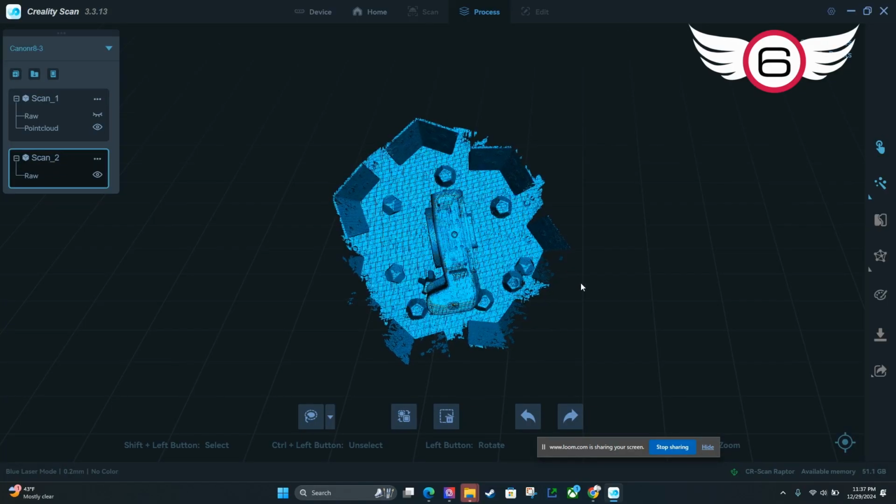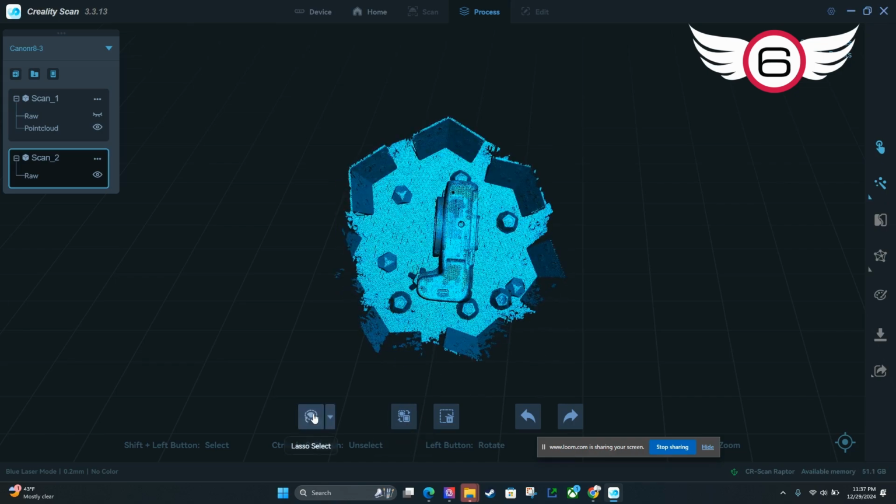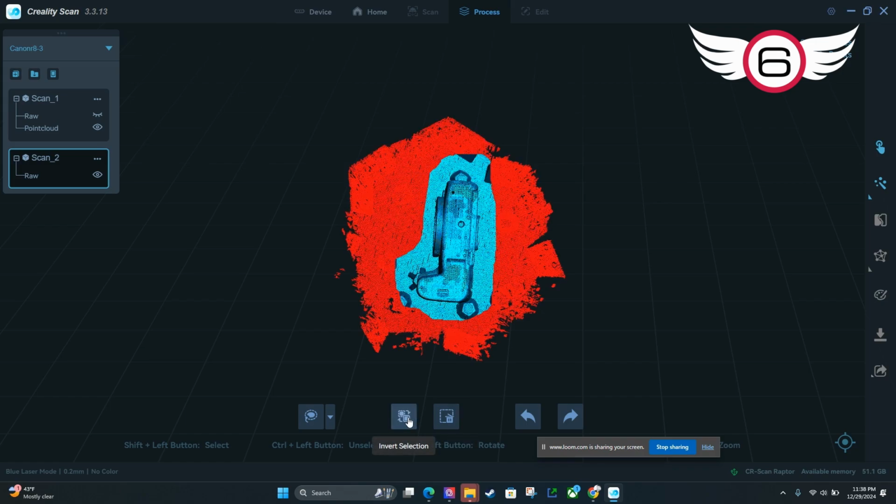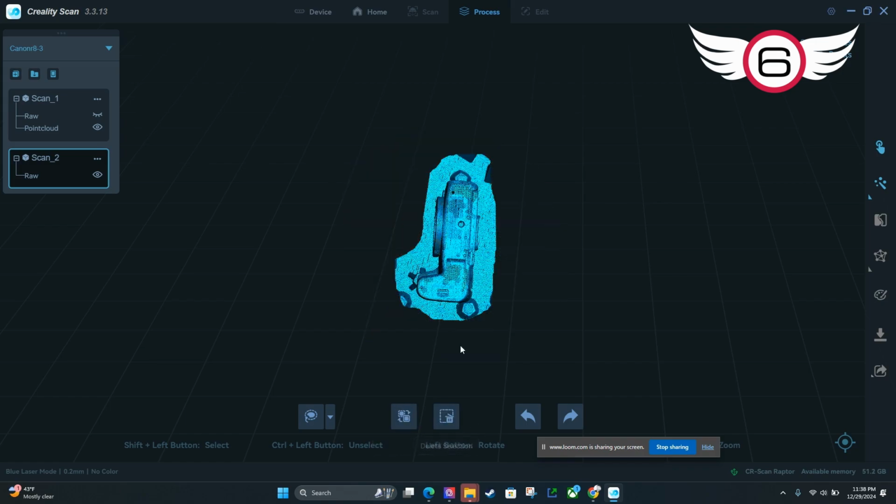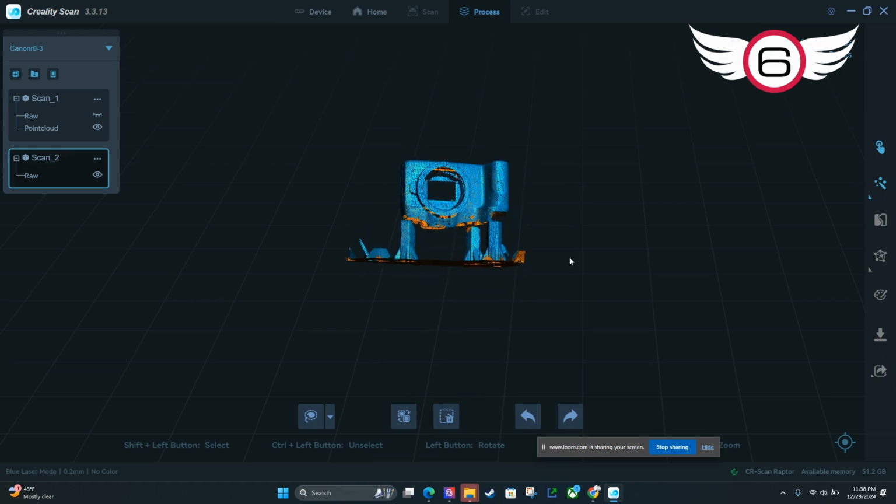All right, so again, I'm going to rotate this thing to the top view, and I'm going to take the lasso tool and hit the shift key. I'm going to draw around this camera here, and everything that I don't want is on the outside. So now I need to hit invert selection and then hit the delete key, and you'll notice it deleted everything except where I drew.